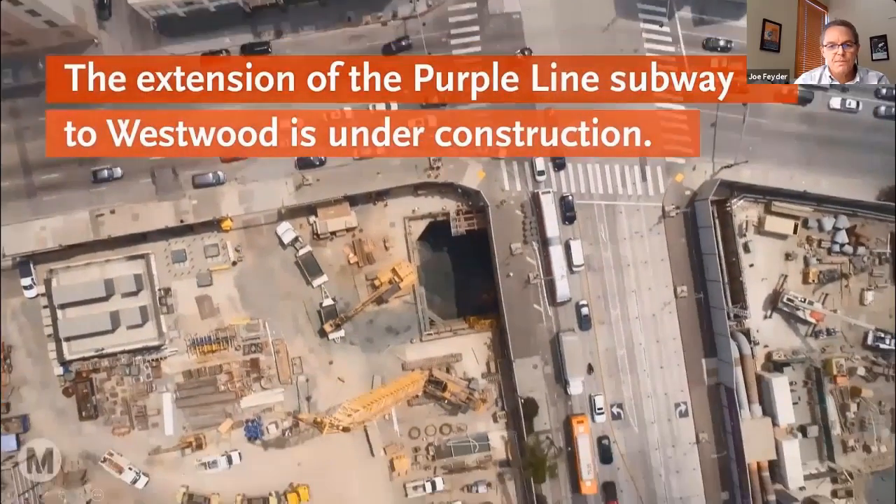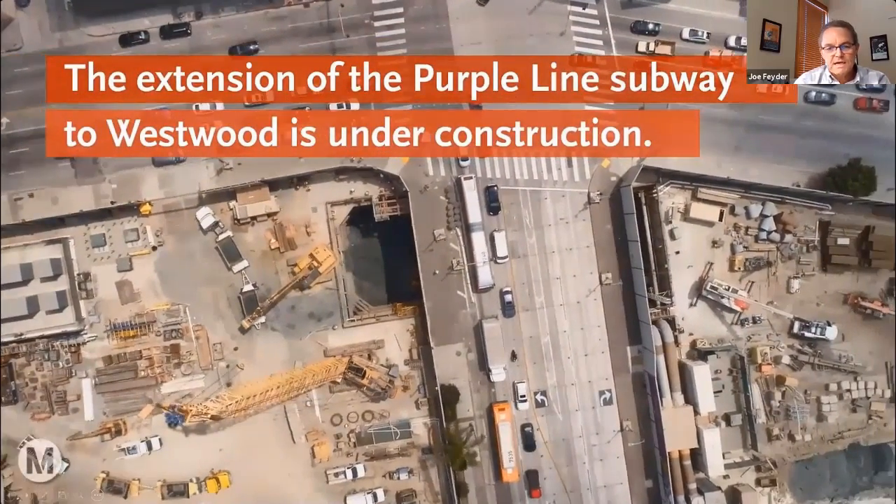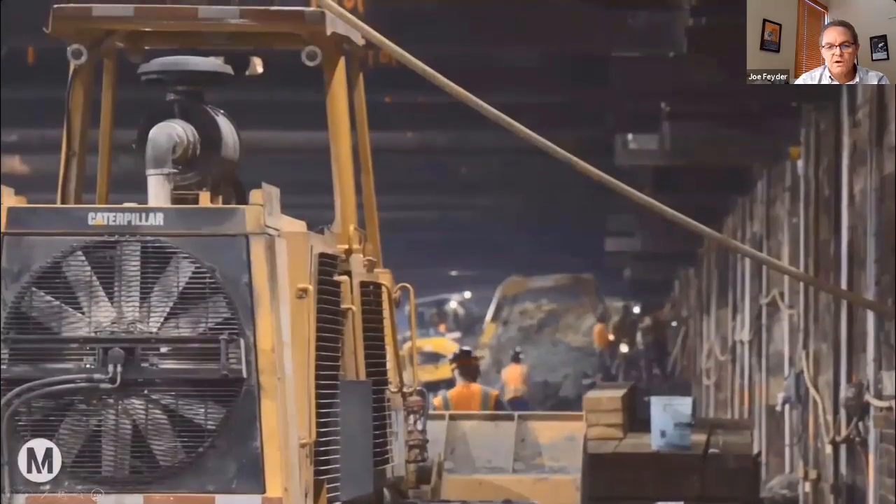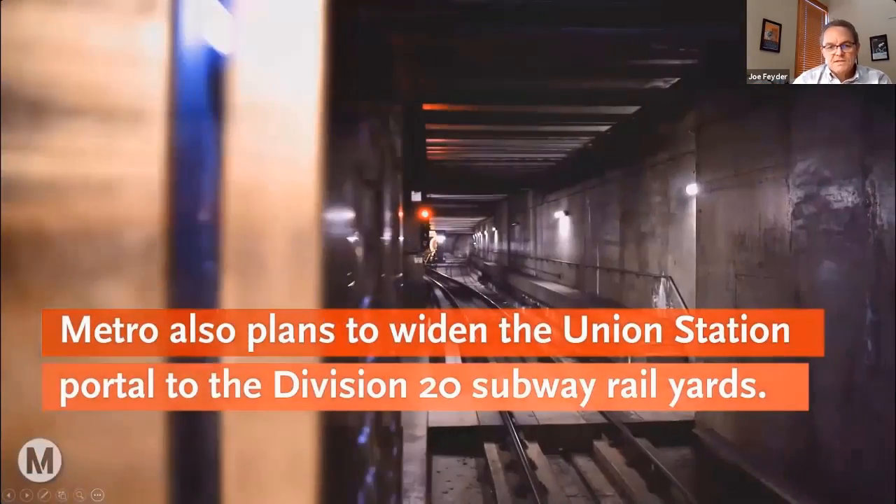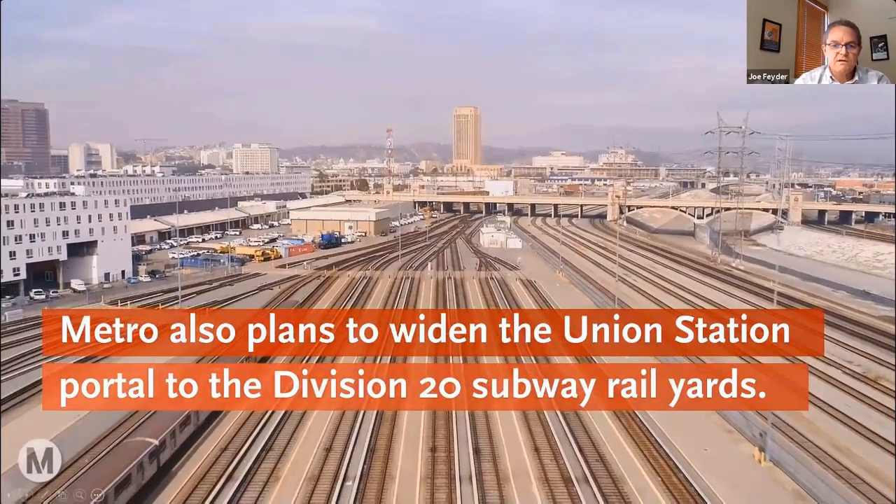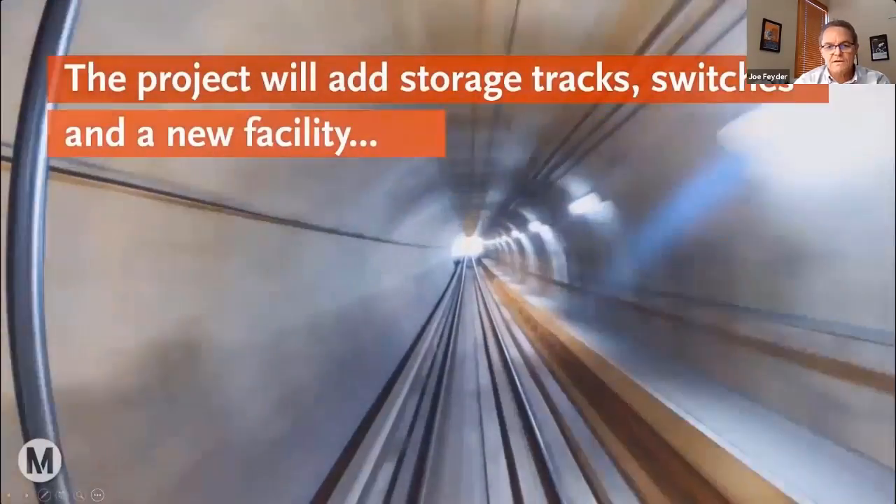And this little video is going to fly us through the project, showing what's going on down there. Just an unbelievable amount of work underground. Union Station, there's part of the portal we scanned. We scanned some of this rail yard. There's one of the tubes.